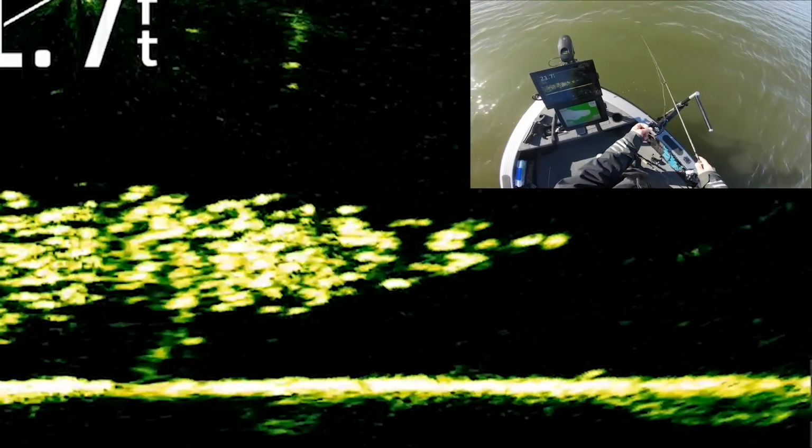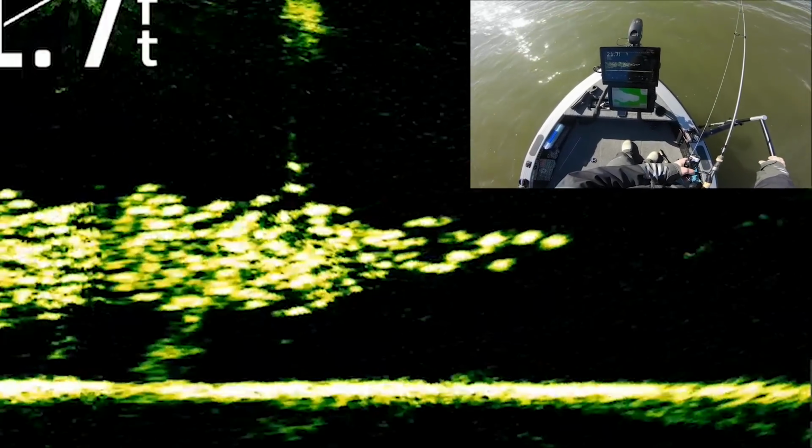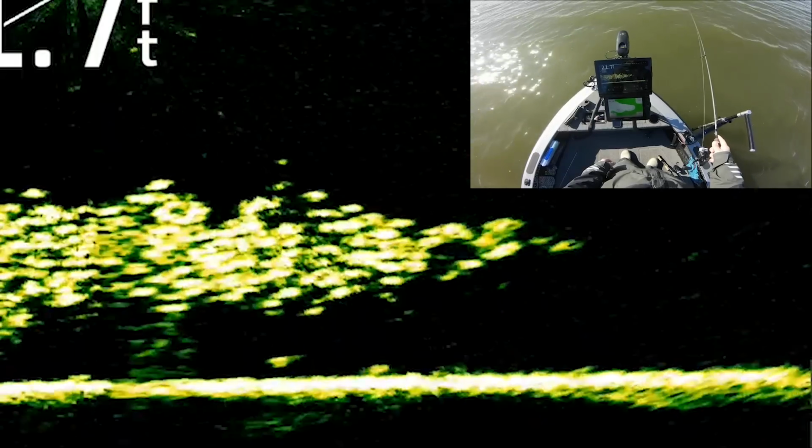All right, well, let's get the Active Captain screen recording here, which it is. Get some baits down there and try and get a size gauge on these fish, because there's a ton of them. They're not looking super big, but there's just so many fish that we're just gonna have to try and weed through them.